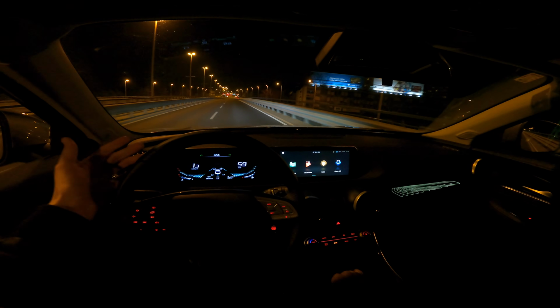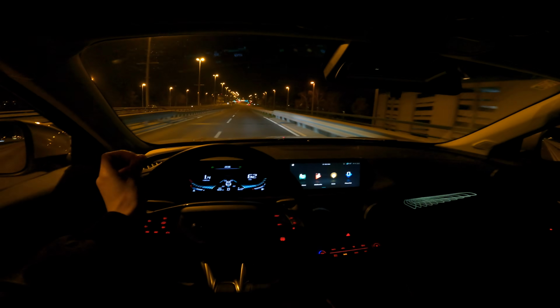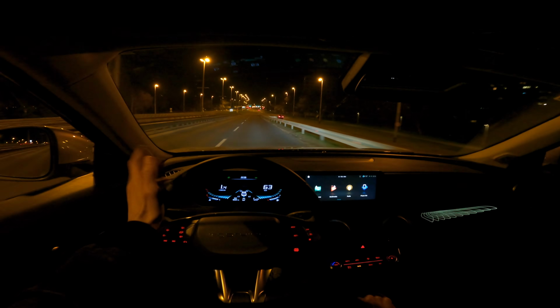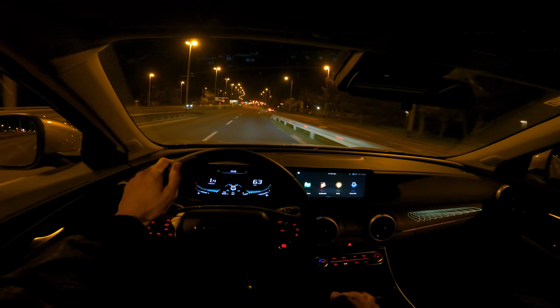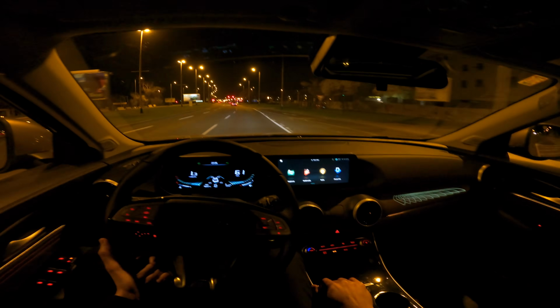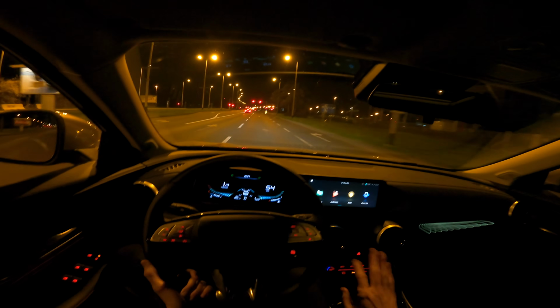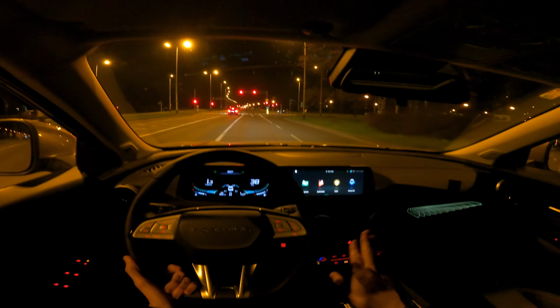Yeah, okay, the brakes, not oversensitive. I would say they're okay, but I didn't need to emergency brake or something like that. We're gonna do that test a little bit later when we do 0 to 100, which is not that fast. I think it's around, I actually forgot, I'm not gonna lie now from top of my head, but it was nothing like 8 seconds. I think it was something around 9.5.